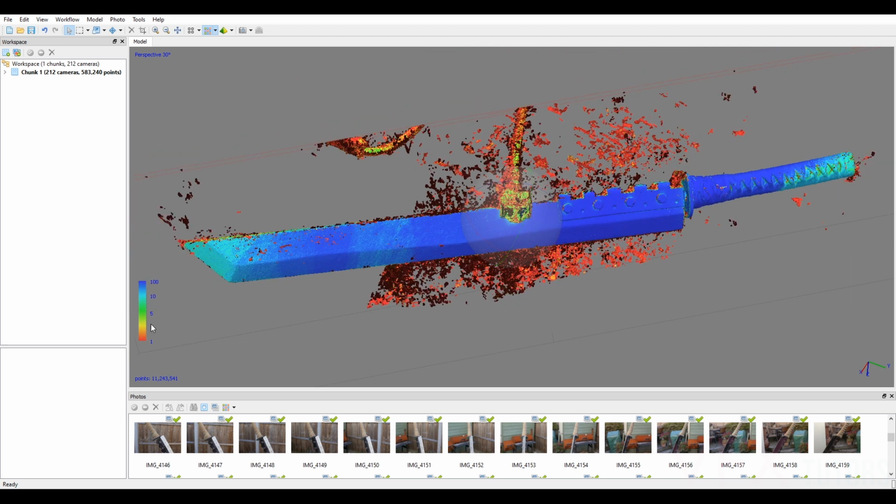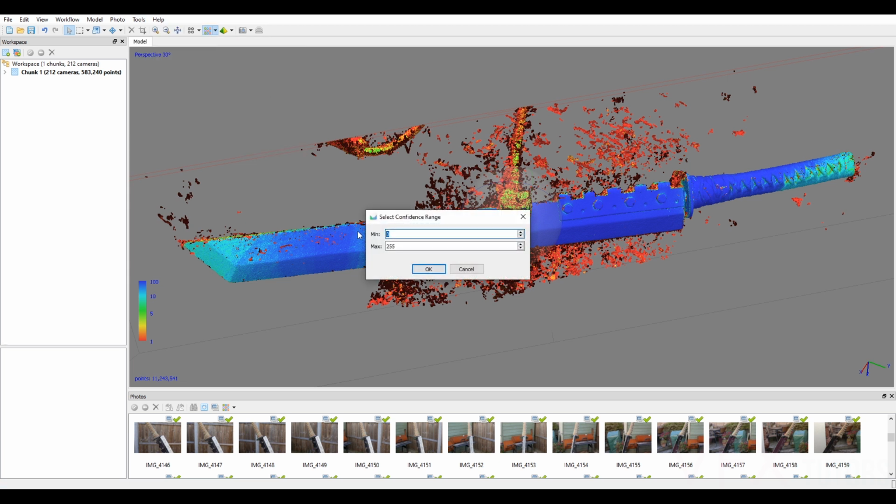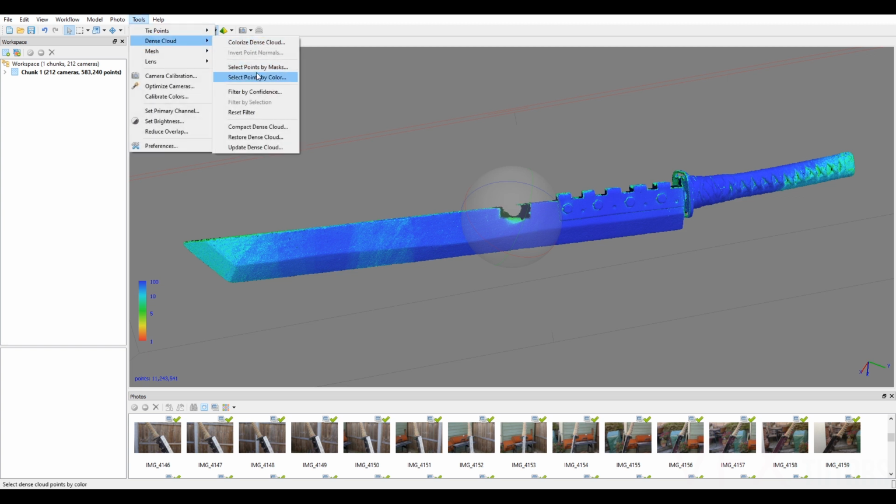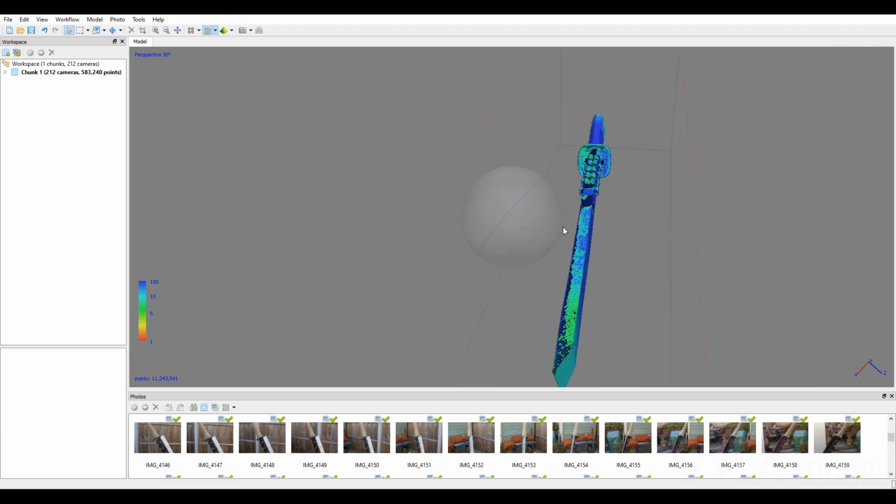And we've got this little graph here, which gives us a good indication of numbers that we can use to remove or add. So previously we did dense point cloud and filter by confidence, and we changed this to, I think, 6, and it removed all the stuff. But if we now create the mesh, all the points will still be there because we haven't actually physically deleted them. What we want to do is go to dense point cloud, filter by confidence, put this to 0, and let's have a little look around.